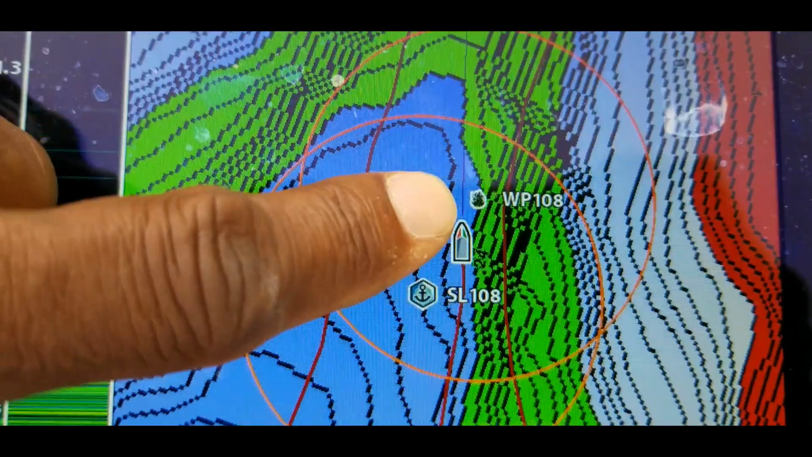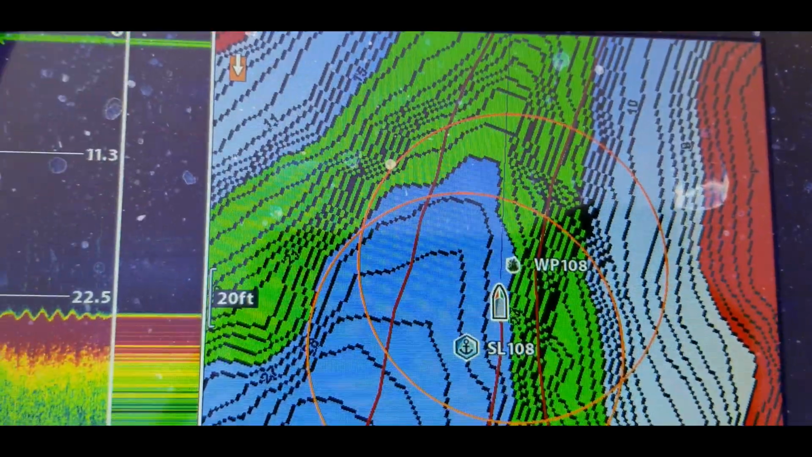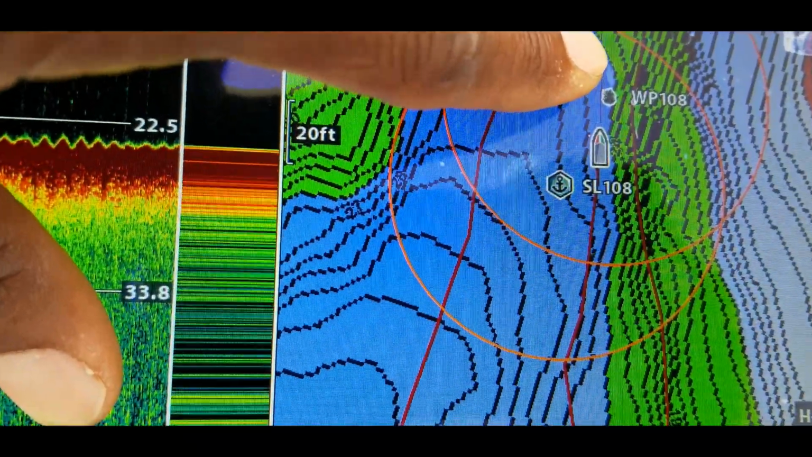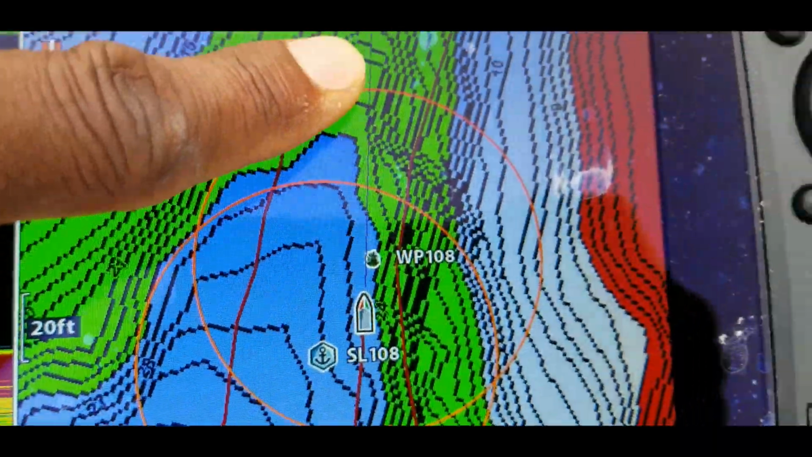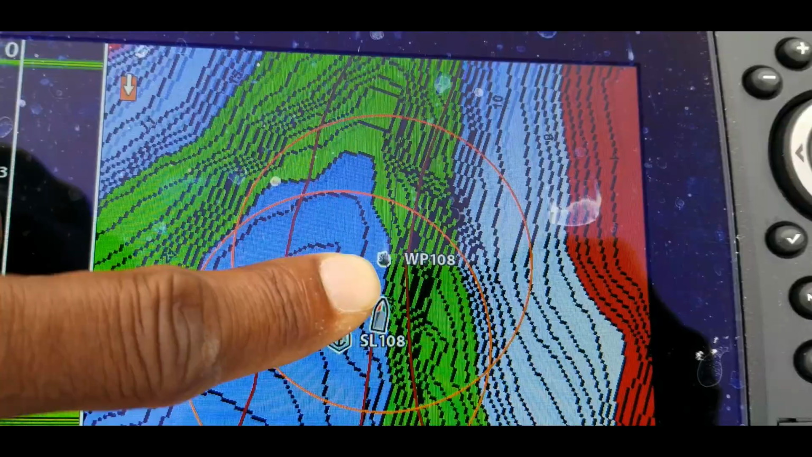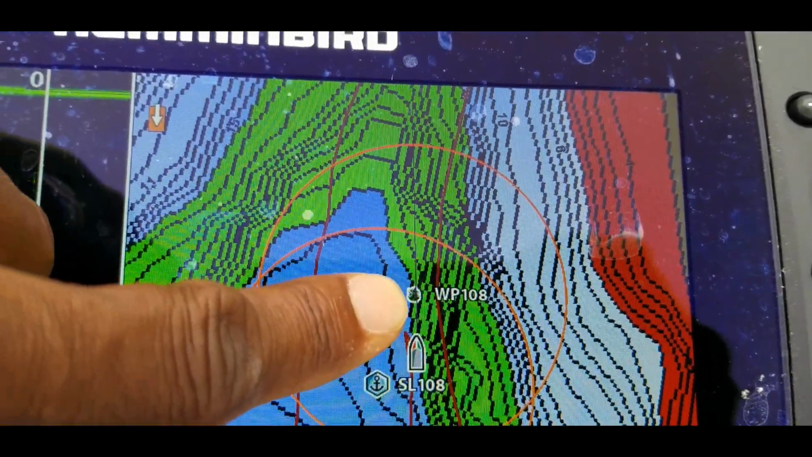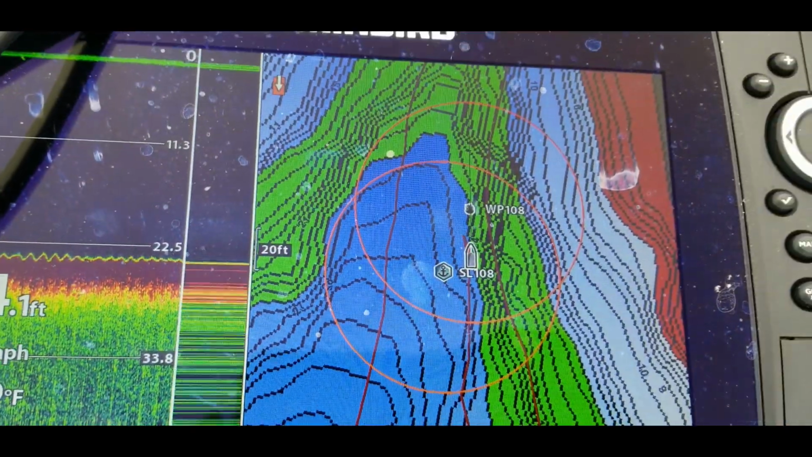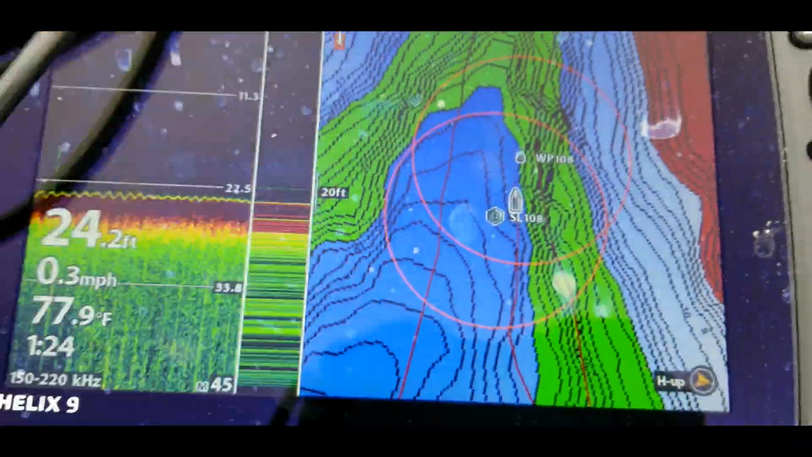If you can see this little line, and forgive me because I'm bouncing around a little bit, it's a little windy out here today, but you can see this little line right here that's coming out from the boat. And now you see that line is pointing directly at that waypoint. I would, from this point, just line my cast up directly with that line.